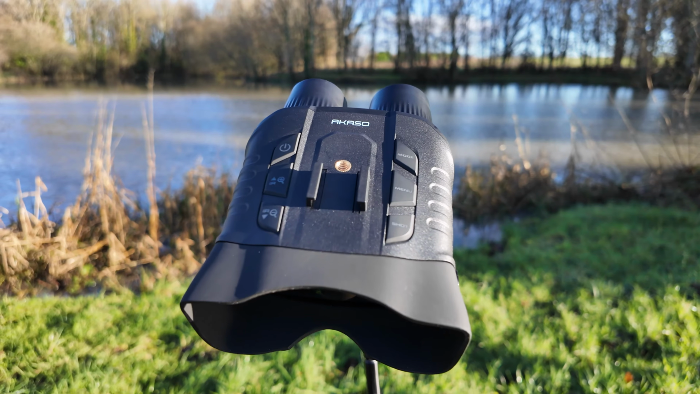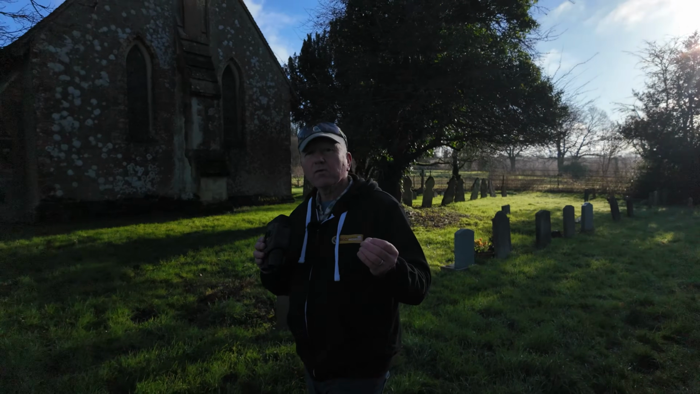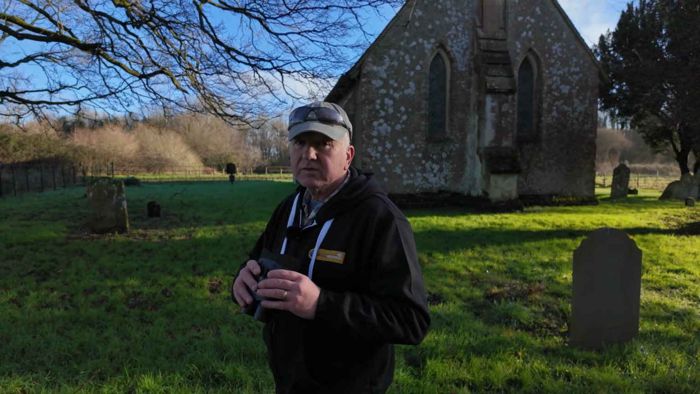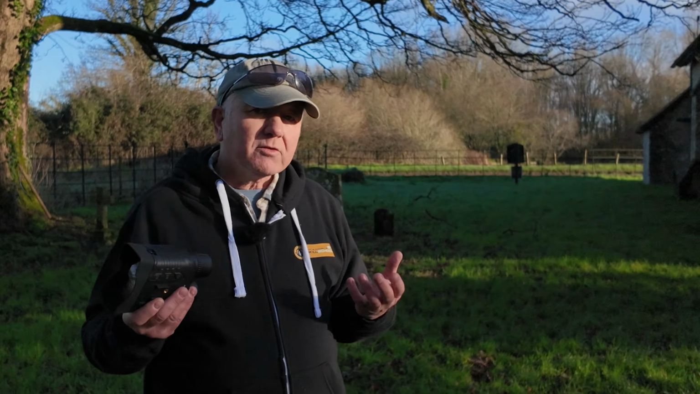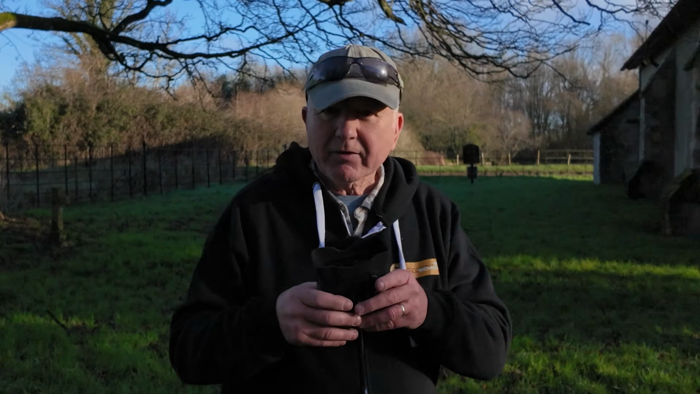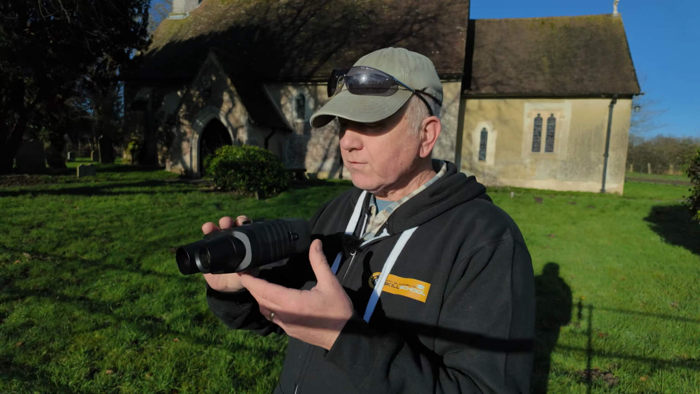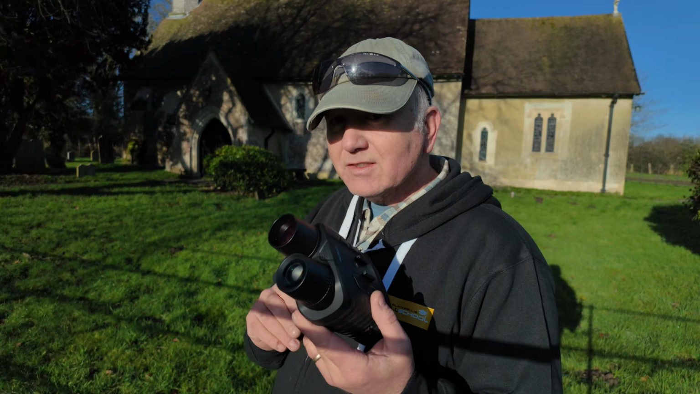So how do these night vision glasses actually work? Well, they pick up tiny pieces of light from the stars, the moon or other small ambient light sources, and they convert them into a usable night vision image. Now, Akaso claim these units work better than units costing 4 times the price, and that's something I'd like to see. Moisture proof, dust proof, they sound a business, don't they? I'm looking forward to testing these.